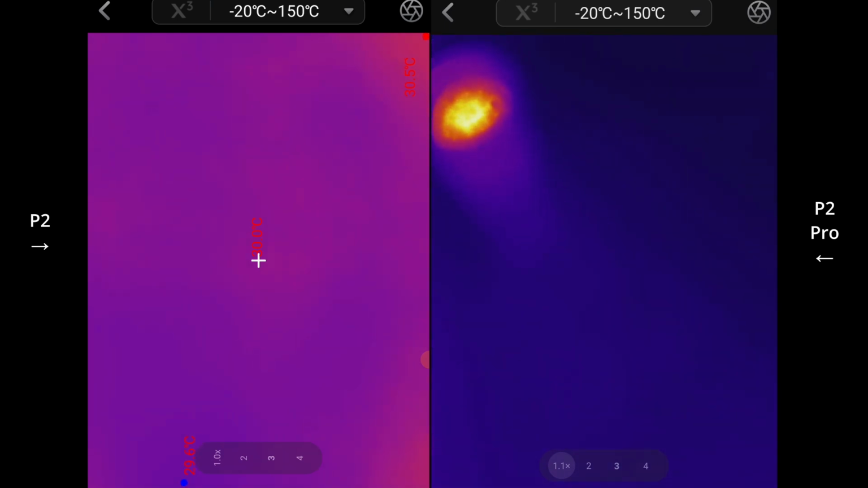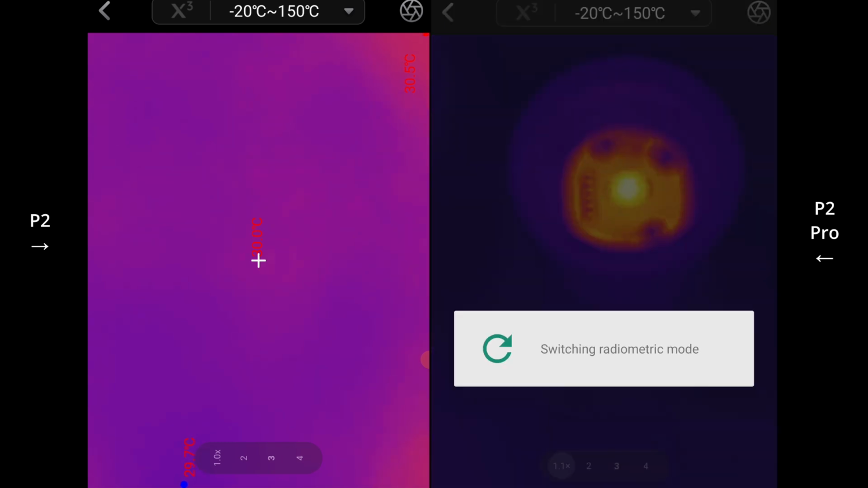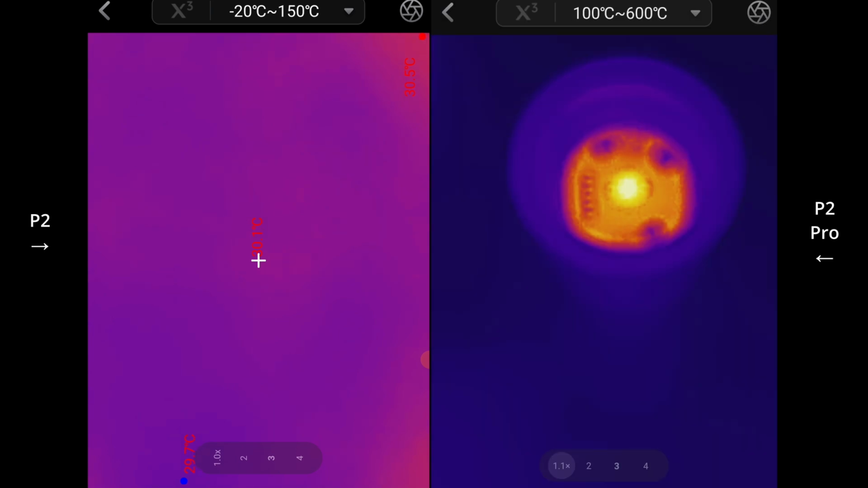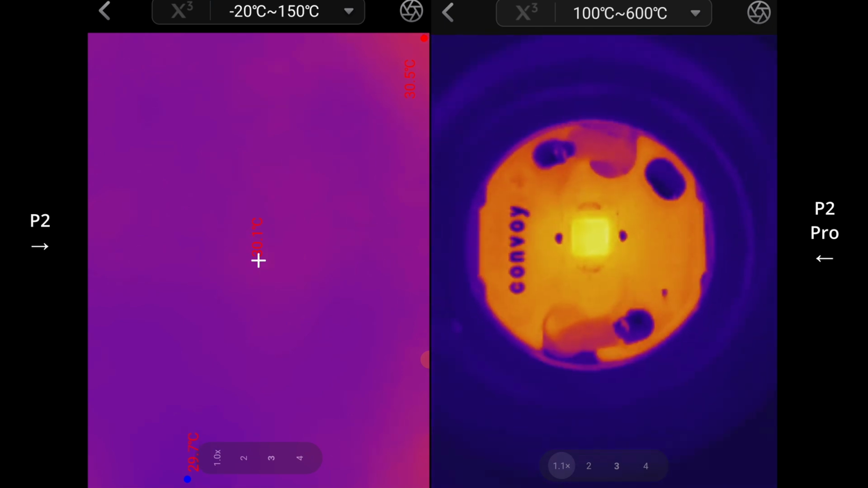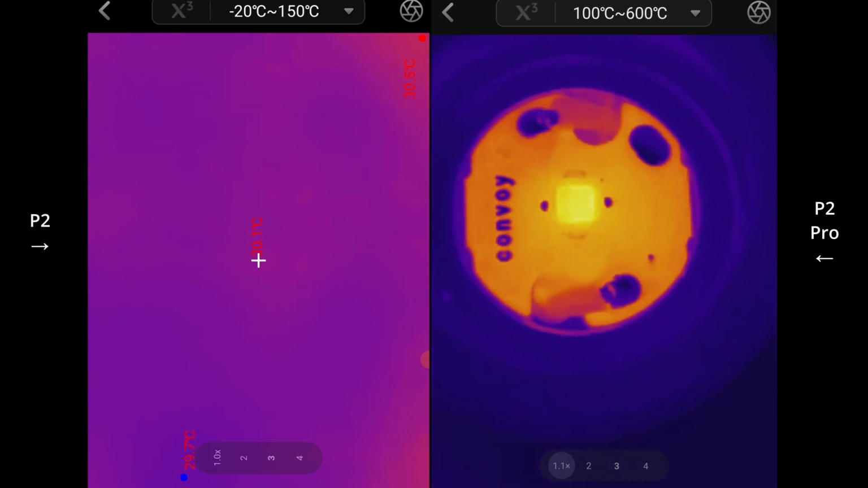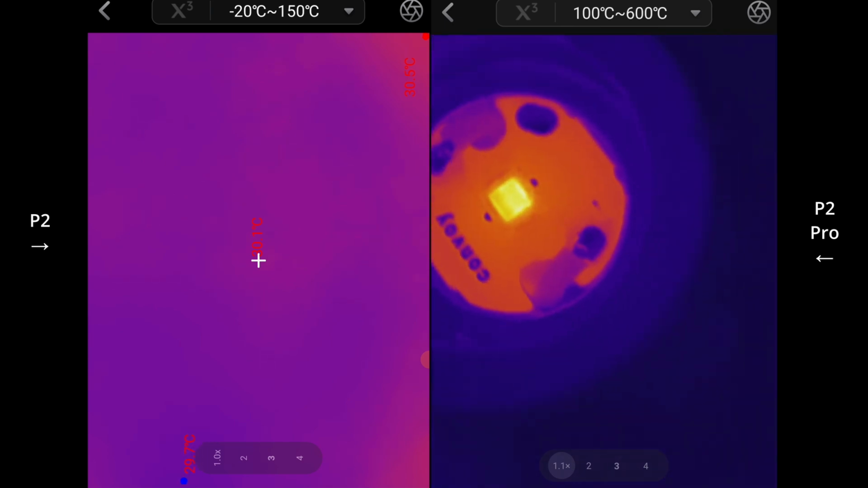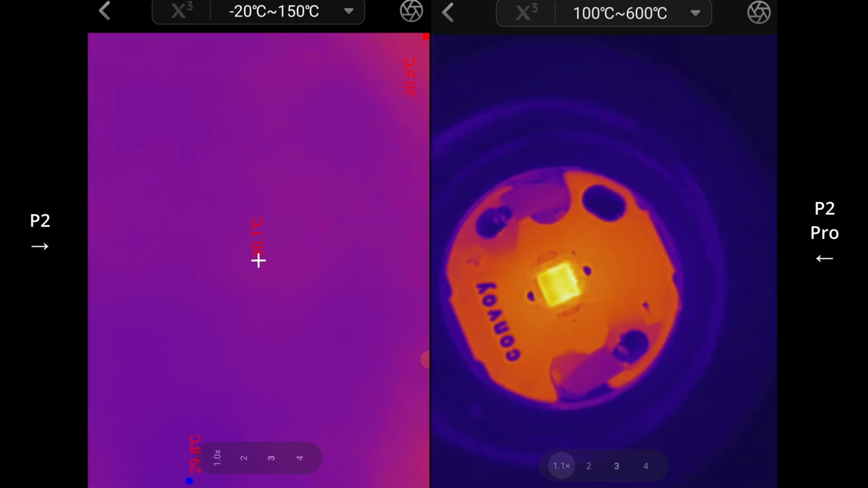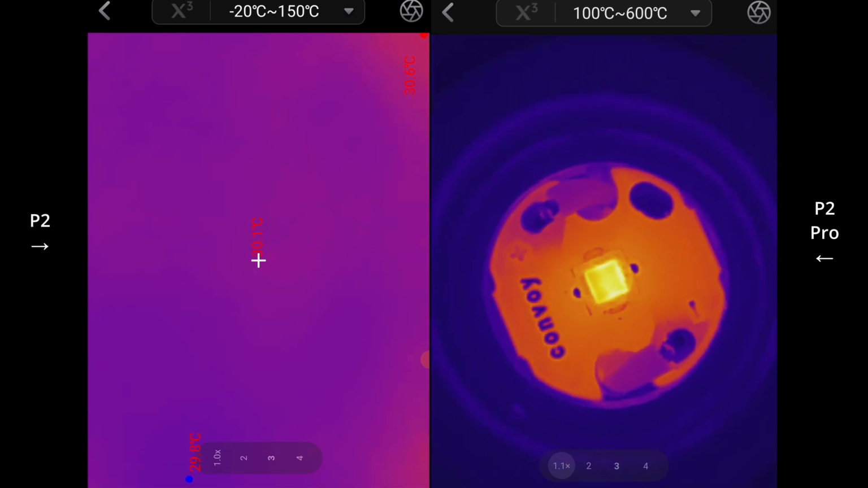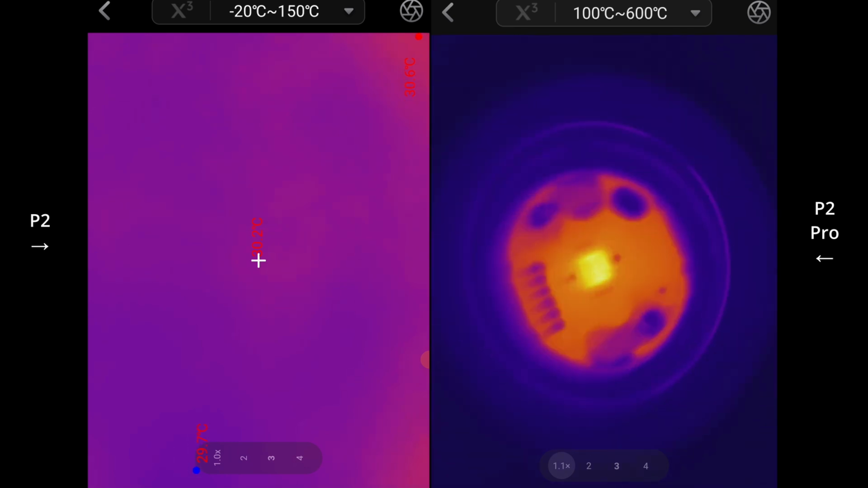And there's actually a setting in here that allows you to change the readings. And I'll put it on the 100 degrees Celsius to 600 degrees Celsius.